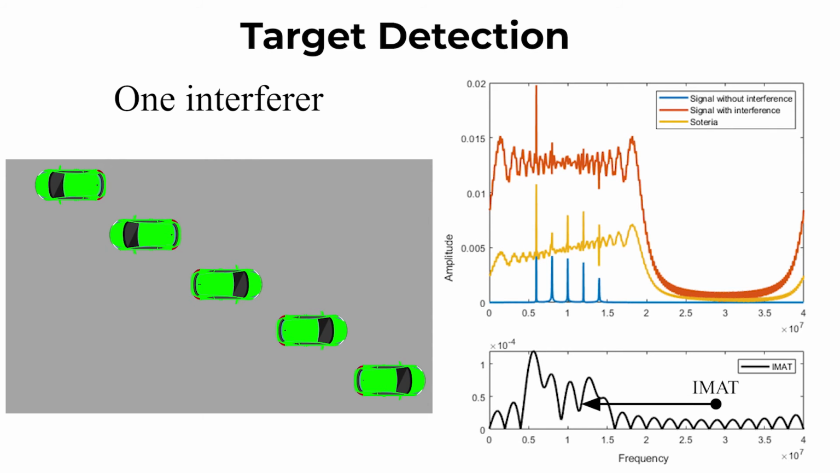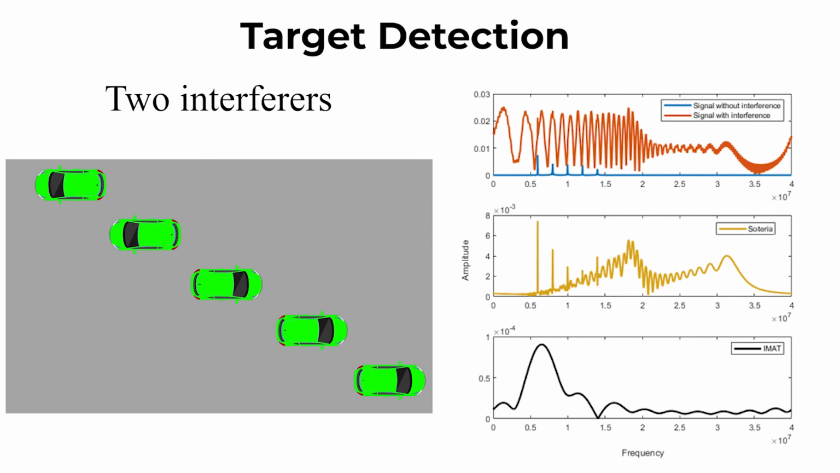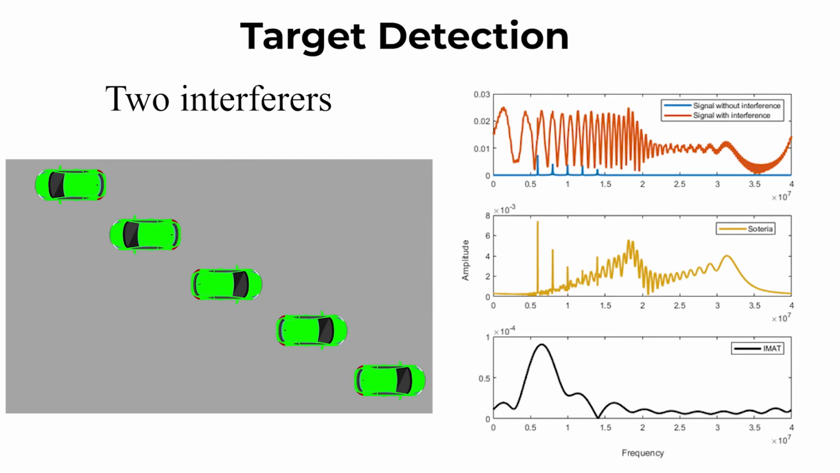This black curve below is the IMAT algorithm, which represents the state of the art. Only 4 targets can be detected. When there are 2 interferers, in the orange curve, no target can be detected because the interference is too high. In the yellow curve, which is Soteria, all 5 targets can be detected. In the black curve at the bottom, the state-of-the-art algorithm IMAT can only detect 1 target. We can see that Soteria's performance is better, especially in multi-interferer scenarios.